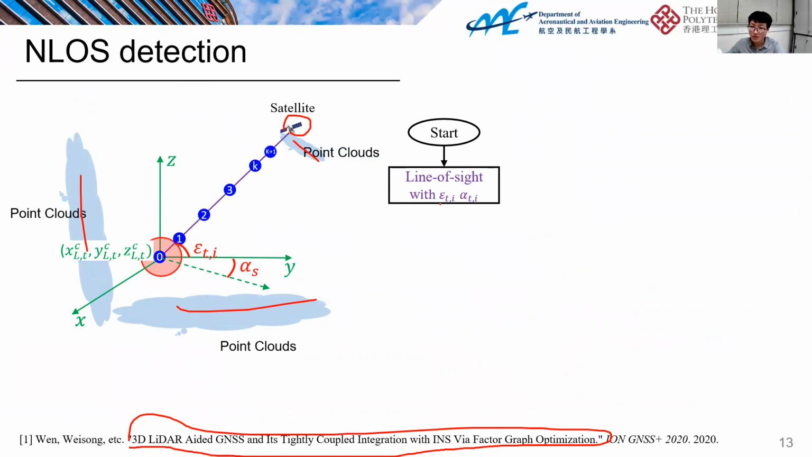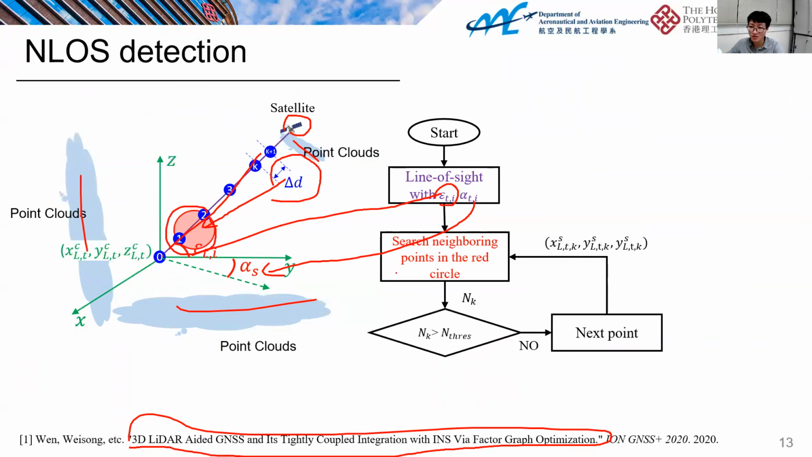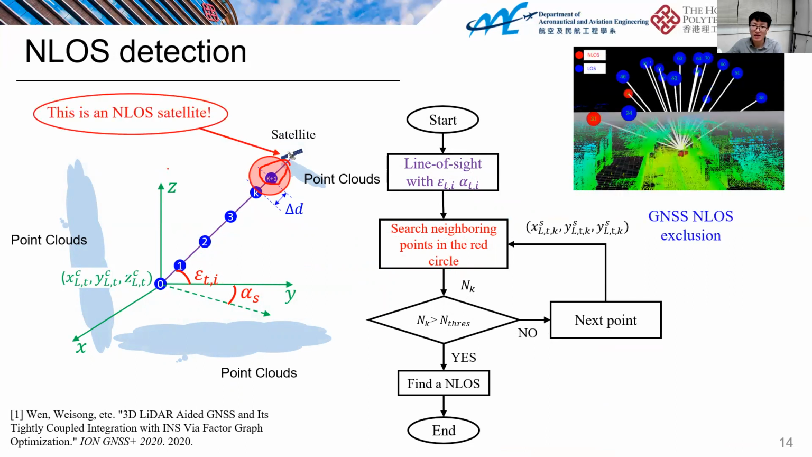The line of sight is determined based on the elevation angle and the azimuth angle of the satellite. And then we define a searching distance, and then we can search through this line to find out if there are some points located inside the circle, which means it's blocked. But at this searching point, it's not blocked. The points inside the circle are almost zero, smaller than the threshold, so it will go to the next point and search until here. Some points are located inside the circle. It means this line of sight is blocked by points, and therefore we can find it's an NLOS satellite.